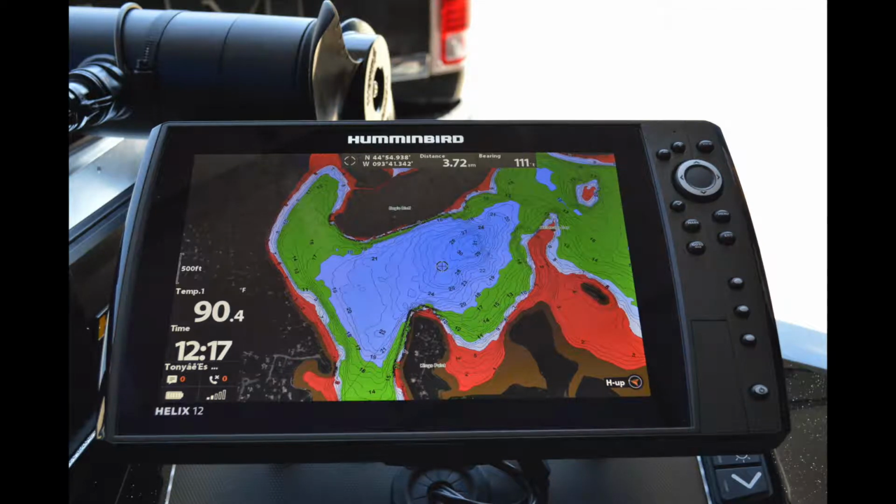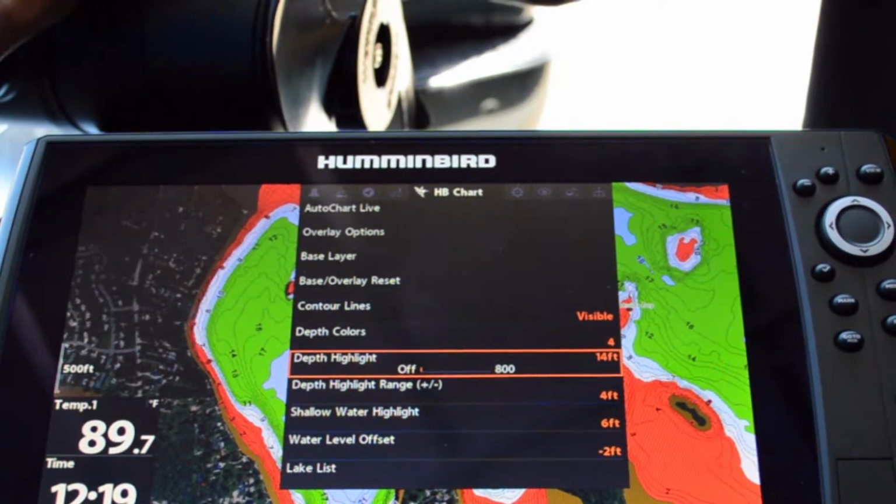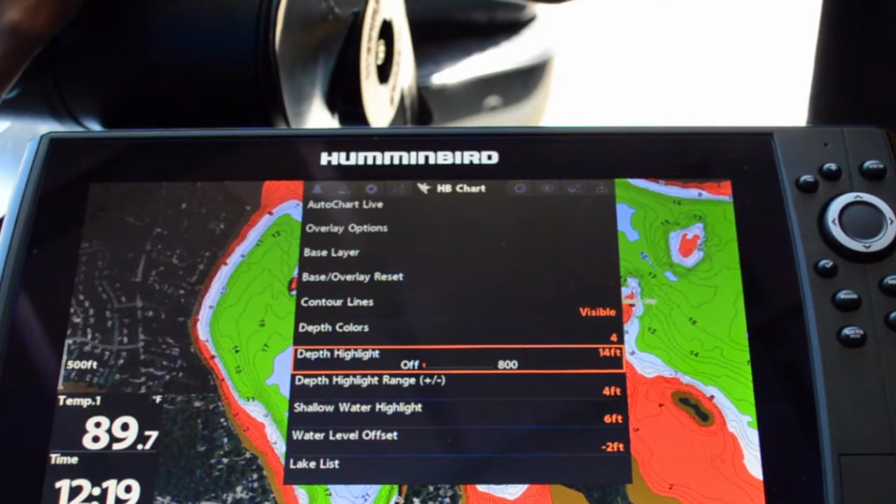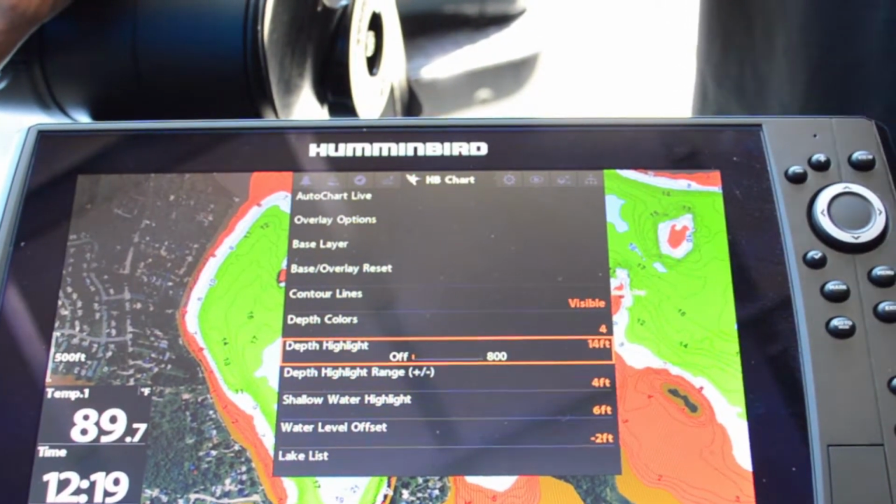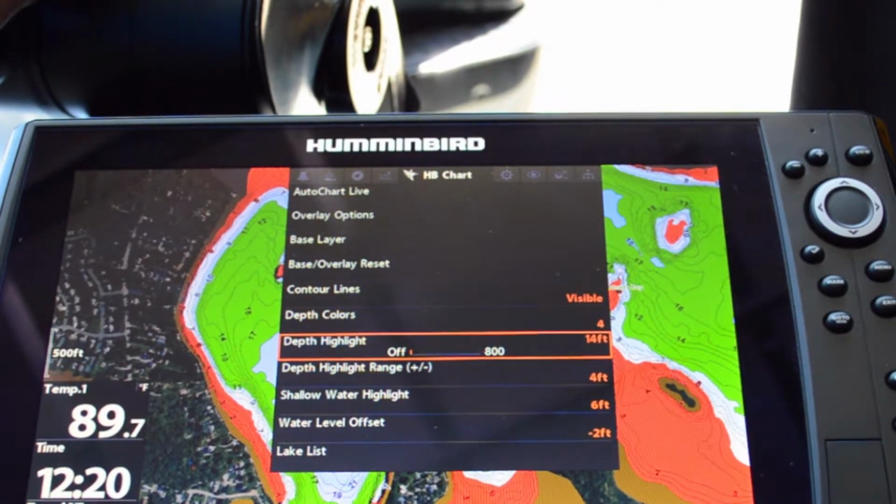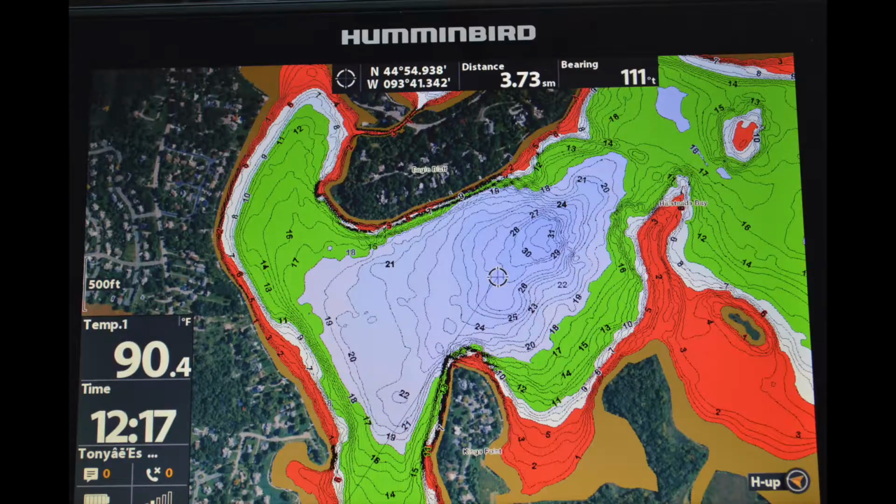I just experienced this last weekend when I was helping a friend. He got a brand new boat. Of course, we put all Helix units on there. He's new to fishing, and I set up his unit. First of all, he fished with it for a little bit without the shading, then I set up that shading, and he was just floored by how easy it was to navigate around rocky waters, things like that, how to find fishing spots. He was just blown away by how useful the shading part is.